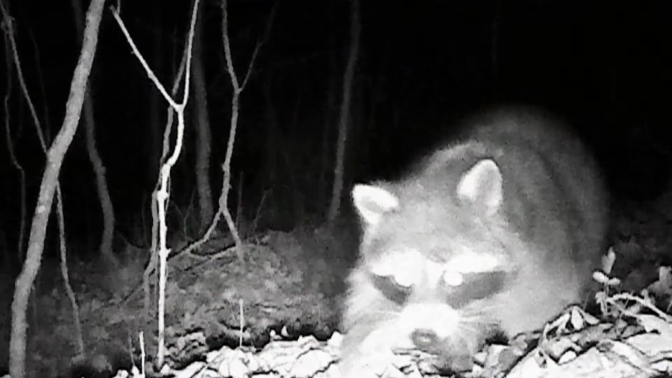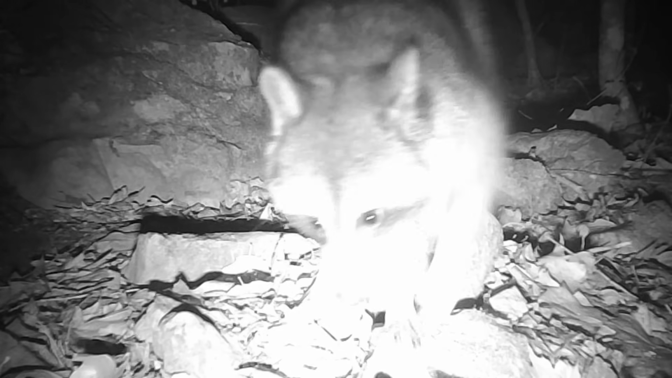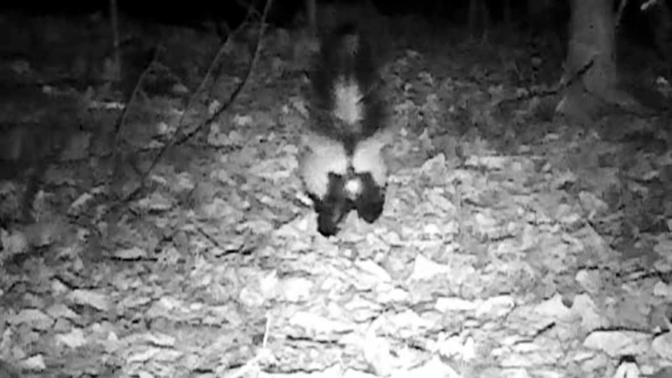It comes dark. The old coons are coming off these den trees. They're on the move. They got places to be. Gotta gang up with the friends. And there's the old business end of a skunk. Looks like old Spike.